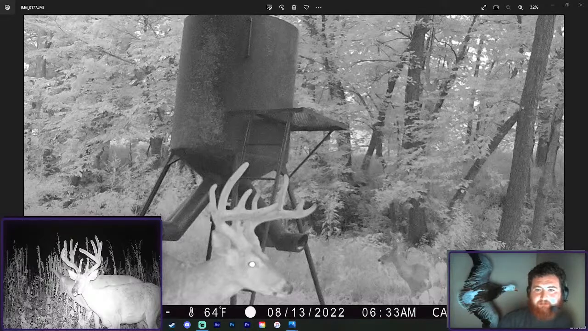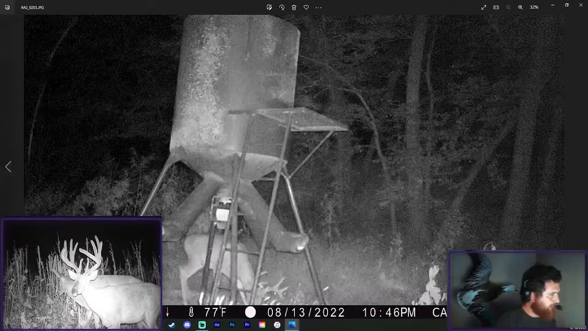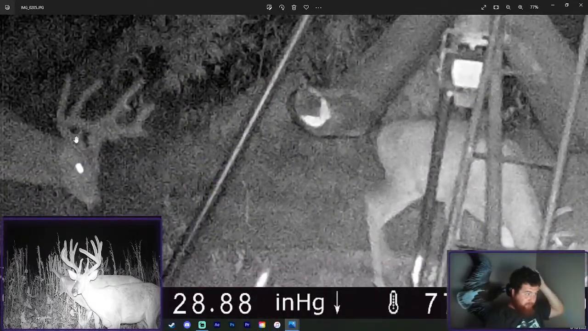Okay, so we need to go back to here. Forage, just not our food plots. Ooh, here we go, guys. This one's fun. So this, super grainy, is actually a buck we call Pirate. He's about 9. I'll know for sure if his other eye is gone.